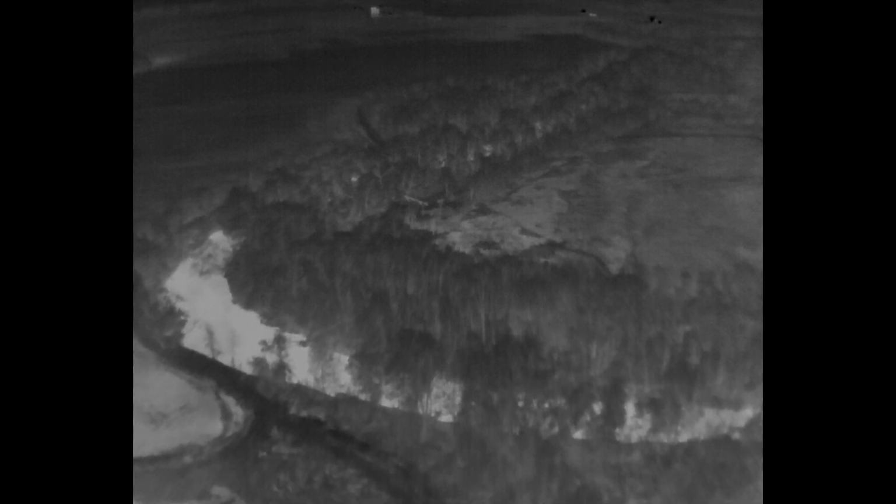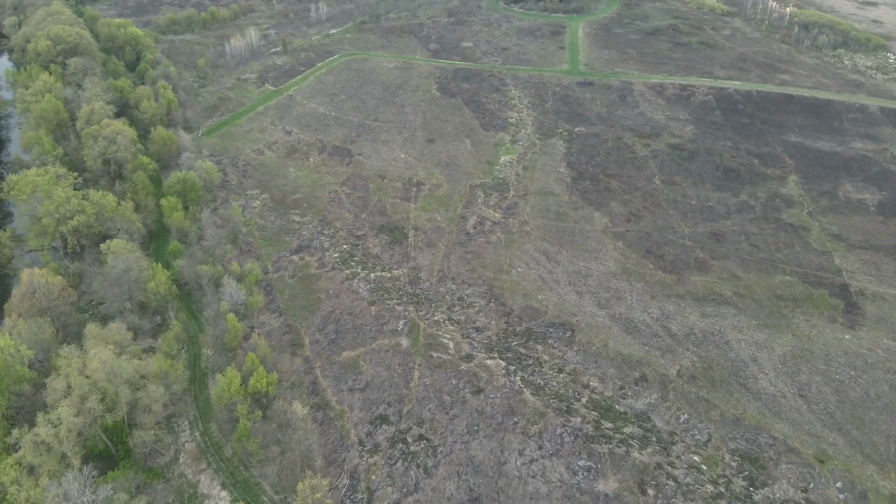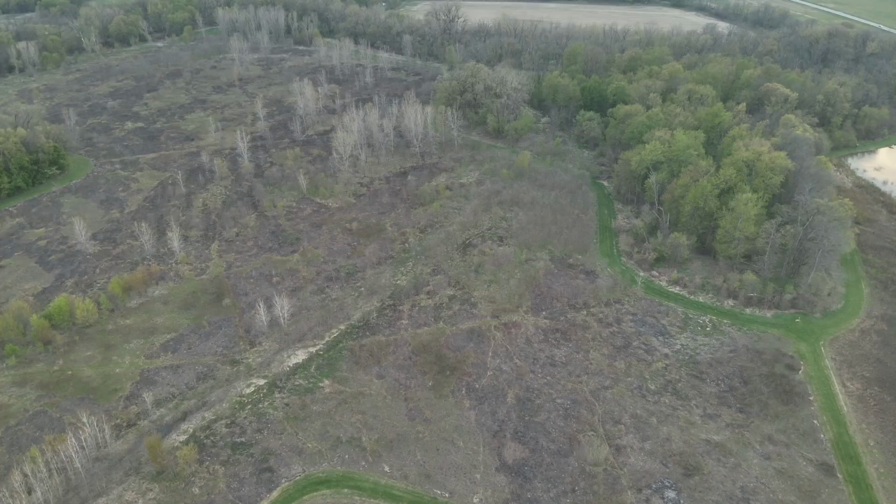I'll have that Onyx map version of what I planned later in the video, but it was pretty neat as a wildlife photographer, herd manager, or person that's looking at a particular parcel. It's helpful to have the drone fly on autopilot, and then you can manipulate the controls.